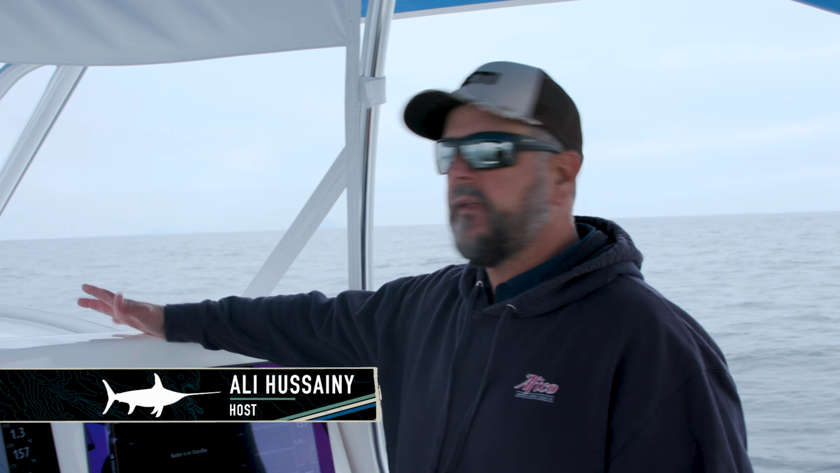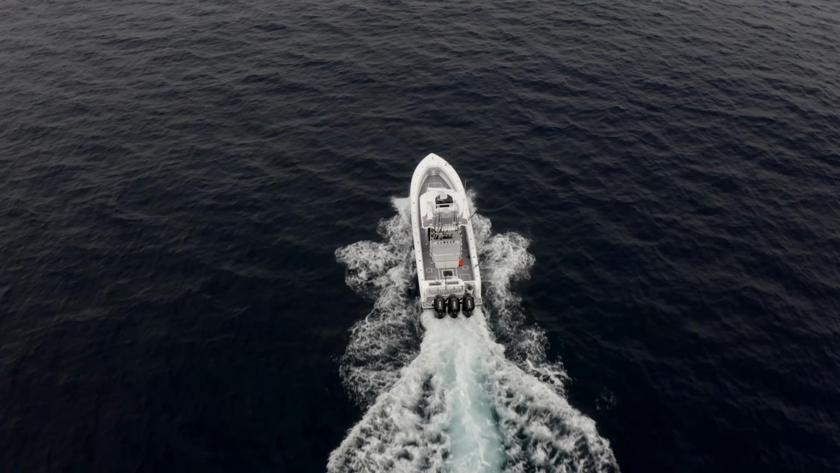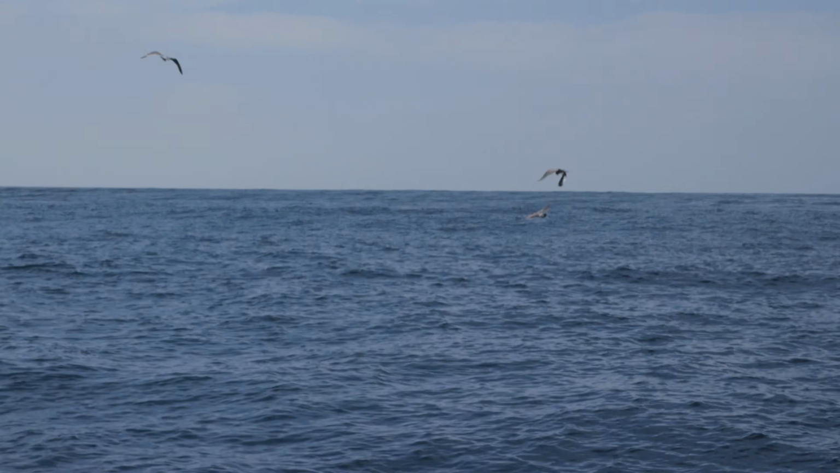We're aboard my brand new 39 Contender Fish Around. It's equipped with Simrad electronics, and one of the features I'm most excited about with this new boat is the new Halo radar with bird mode. I've had bird mode in the past. I'd say the results were okay.